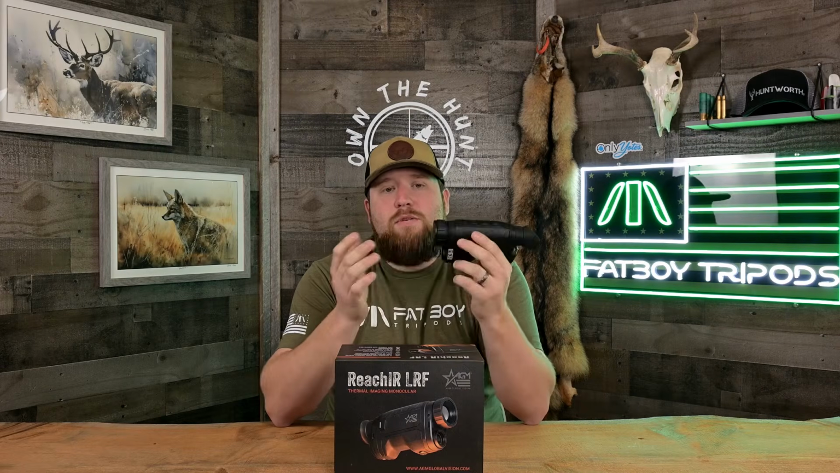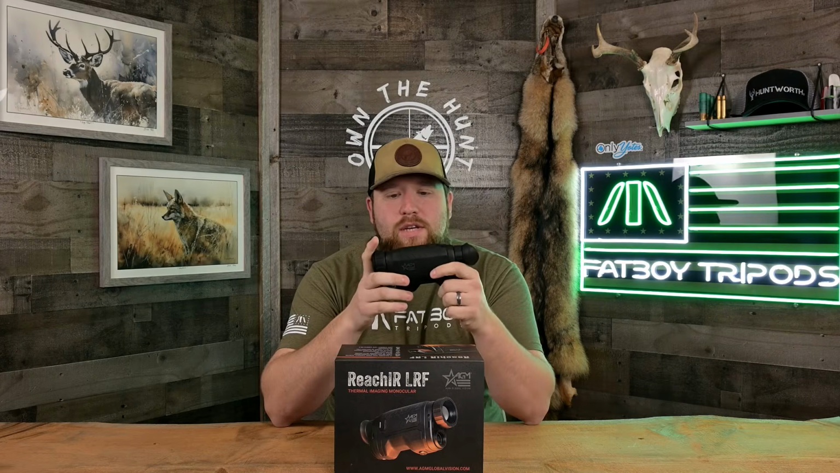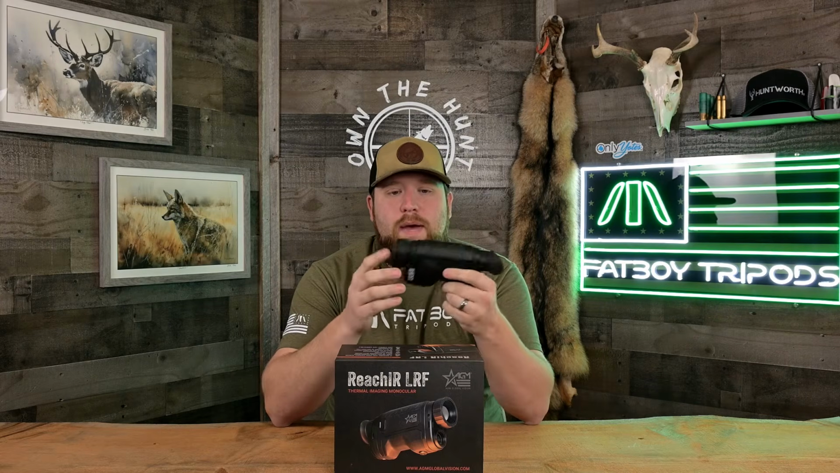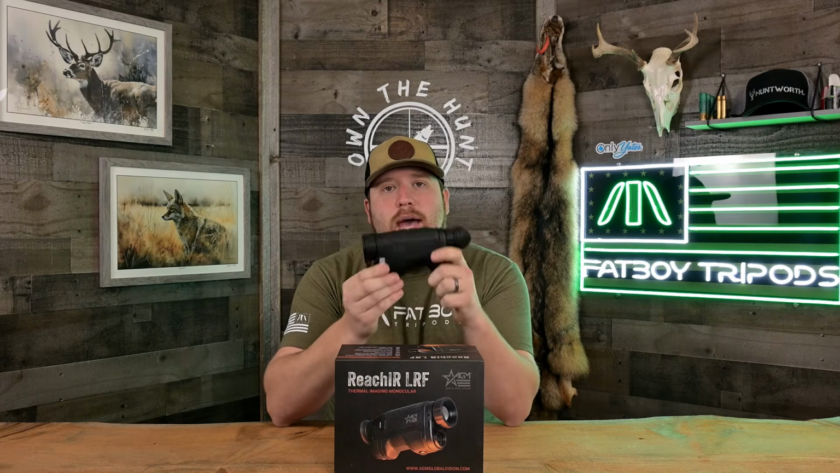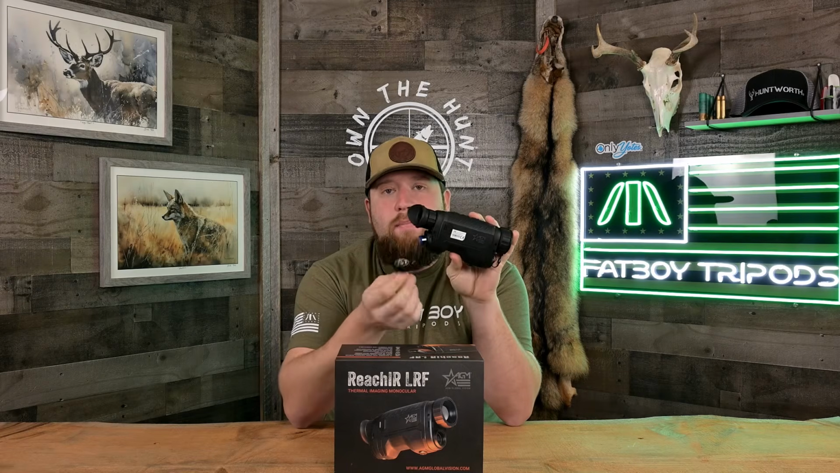So let's get into some high-level specs on this, you guys. We already touched on price, but let's talk about some of the actual tech specs on this thing. I don't like to read a huge spec data sheet to you guys because all of you can go find the actual specs, but this is a 2x base magnification monocular. It is a 12 micron 640 resolution sensor. It features a removable 18650 battery.